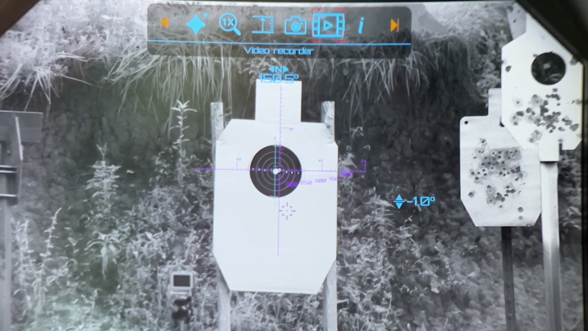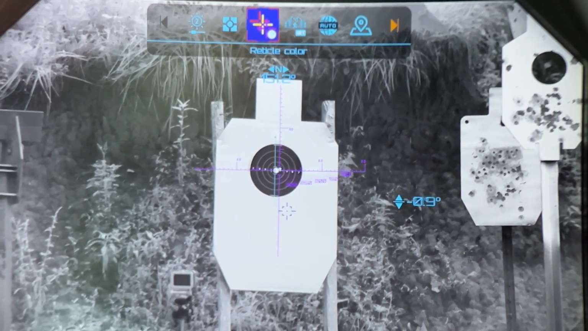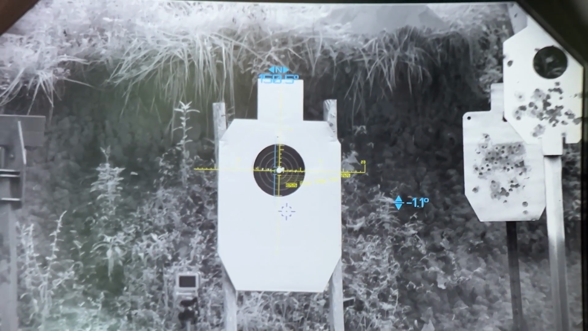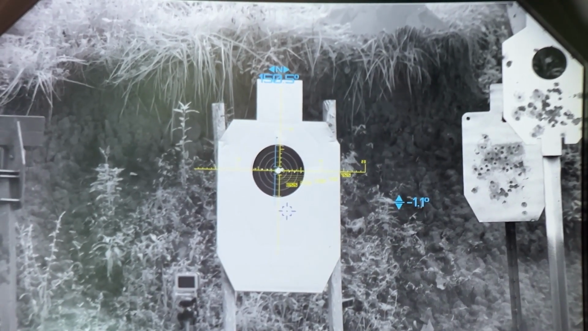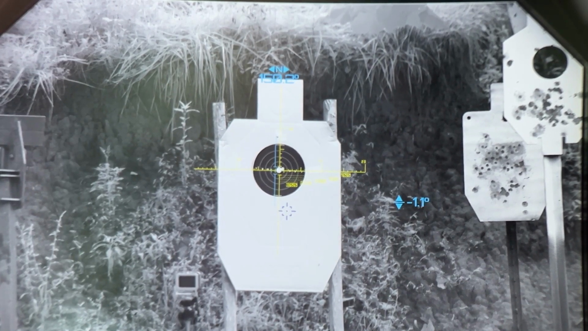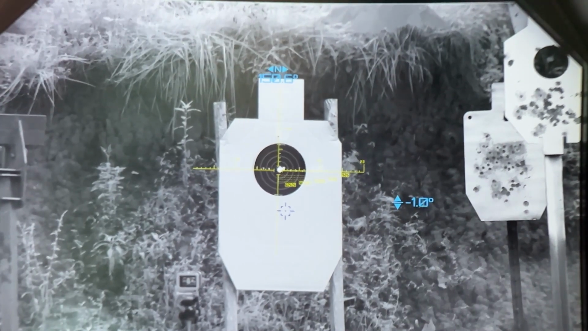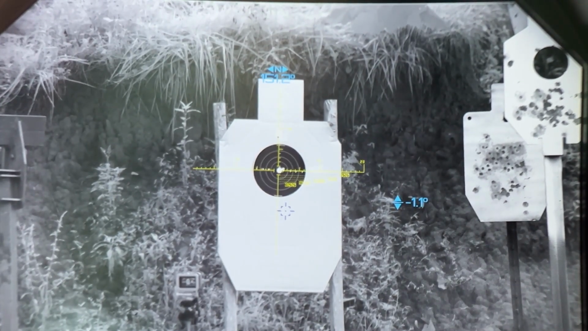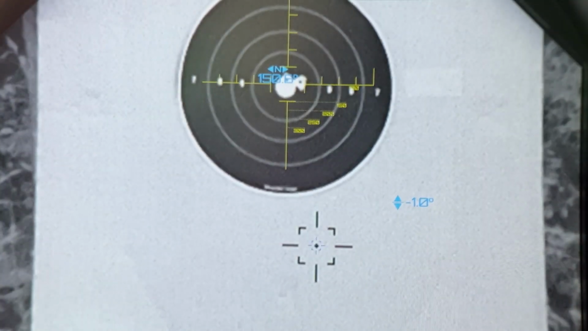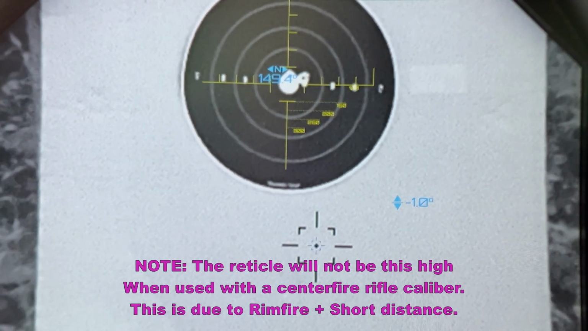We'll turn our crosshair back to yellow. All right, we are right there on the bullseye. And that is how simple it is to sight in the AIM 101. Let's go ahead and look at our target under zoom. This is 1x, 2x, and 4x. Let's take a shot at 4x.